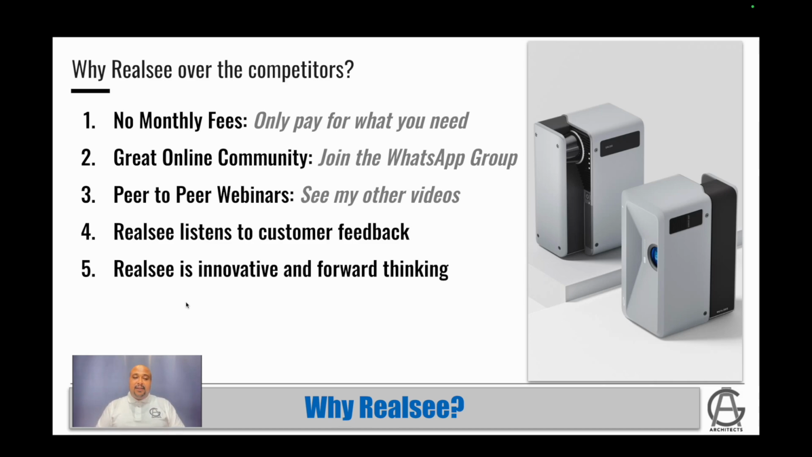And last but not least, Realsee is innovative and forward-thinking. They're a great company, they're a young company, and I can see that they have a lot of potential, and I can only see them getting better and better. They have new things coming out. For example, this year they're